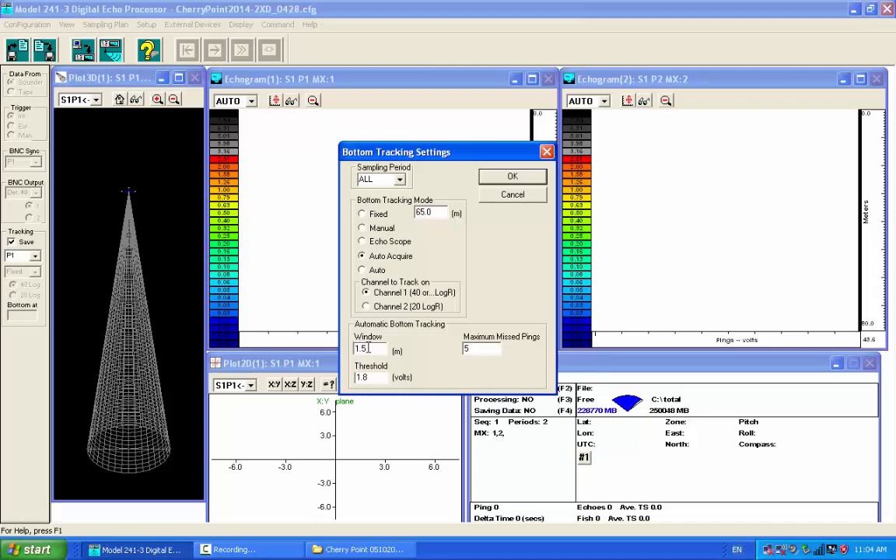I was watching the signal, putting that vertical line on the manual bottom tracking, and you'd see a voltage signal shooting up and the bottom voltage, and I was trying to keep that line right in there to pick off those lake trout.